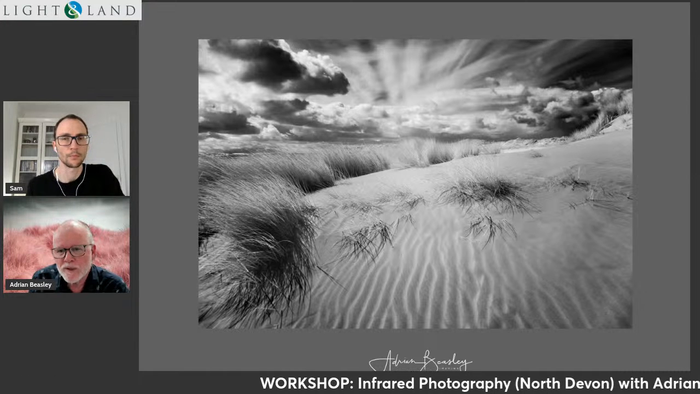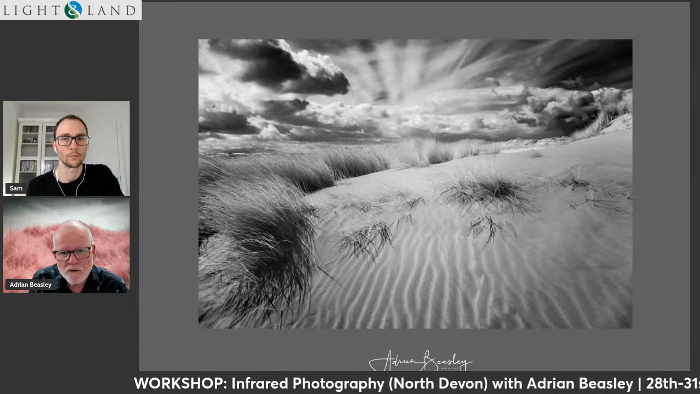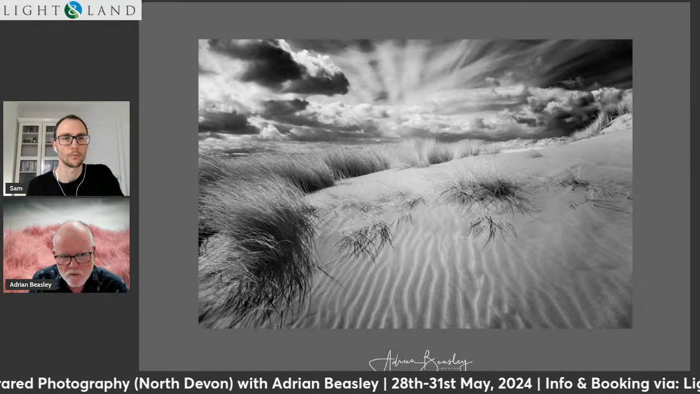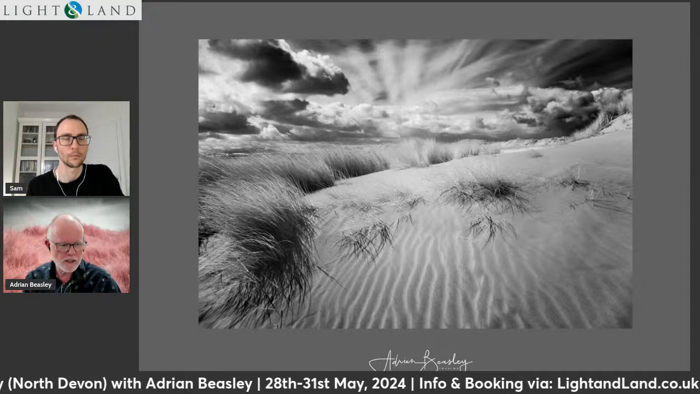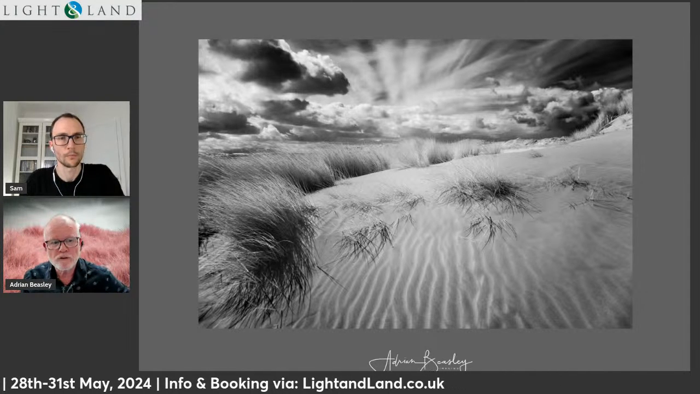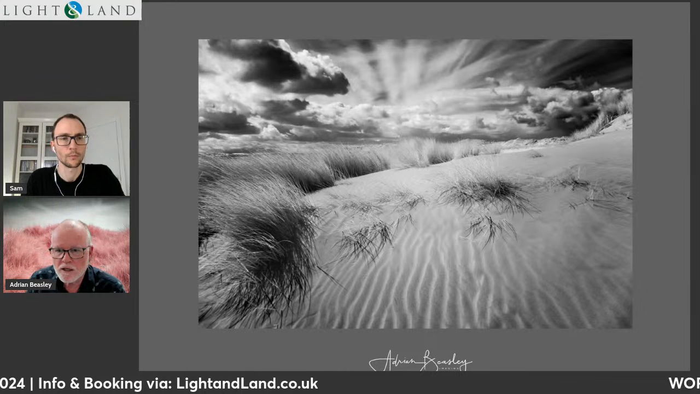And infrared, because of the way that the light is scattered in the atmosphere, the blue light in particular is scattered. The infrared light isn't scattered in the same way. So when you're looking only at the infrared sky, what you're seeing is something that is somewhat different to the way we see it with conventional light.